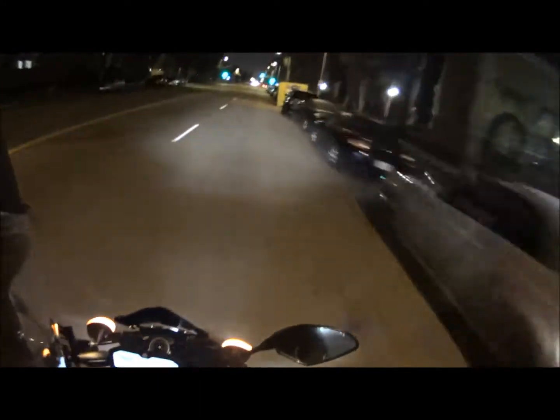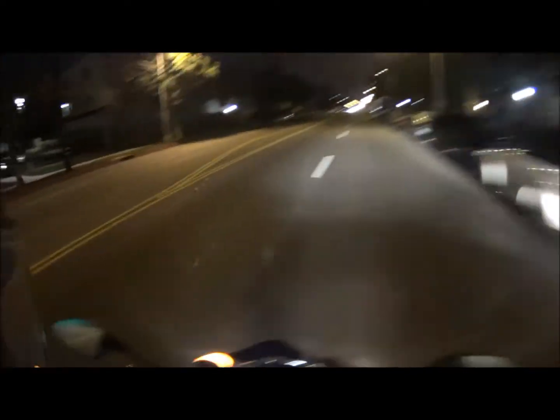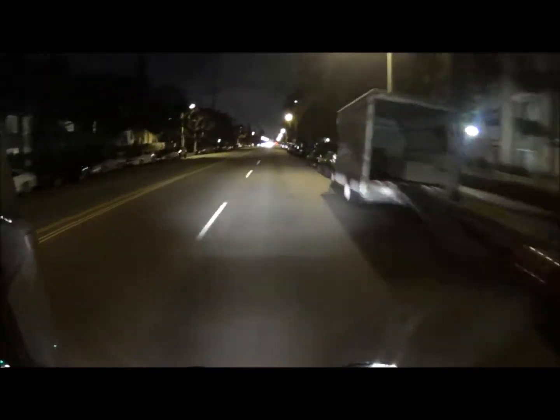Okay, another nighttime ride in Los Angeles. This is a cute part of Los Angeles. We're on the west side, the northwest side.